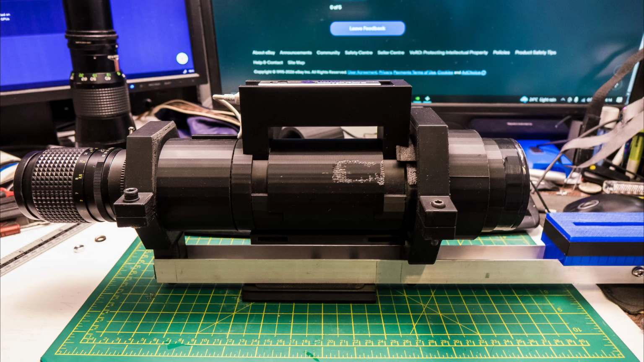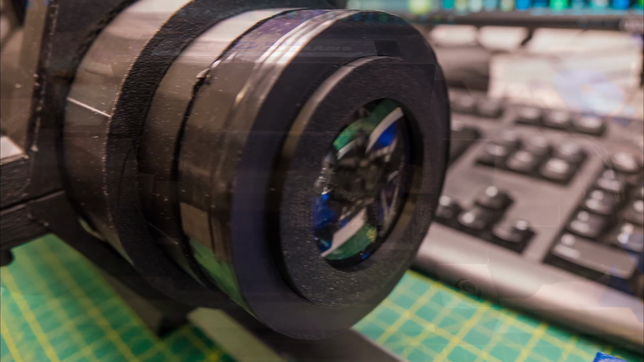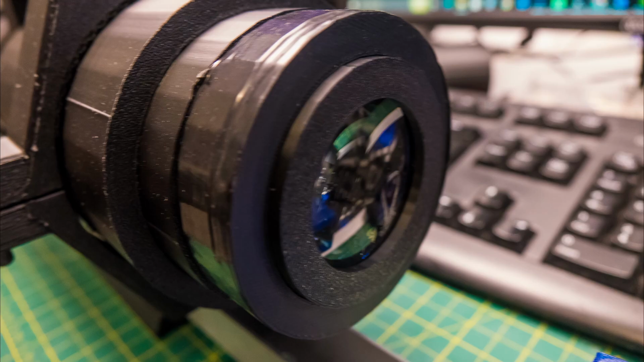Ta-da! And there's the finished item, complete with 3D printed rings to hold it in alignment with the rail below it. It's got a 135mm Pentax lens with a very fast f2.8, I believe, on the front. And there's the battery on top, which is a USB battery add-on. Runs at 5.7 volts, so it's literally ideal for the tube, which is beneath it all. And there we have the rear lens, which is essentially a 50mm biconvex, so basically a magnifying glass to help magnify the image from the small output screen.